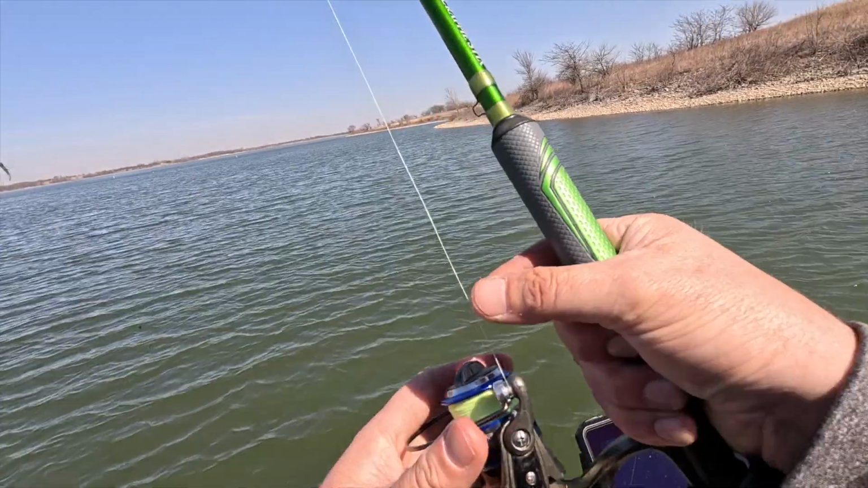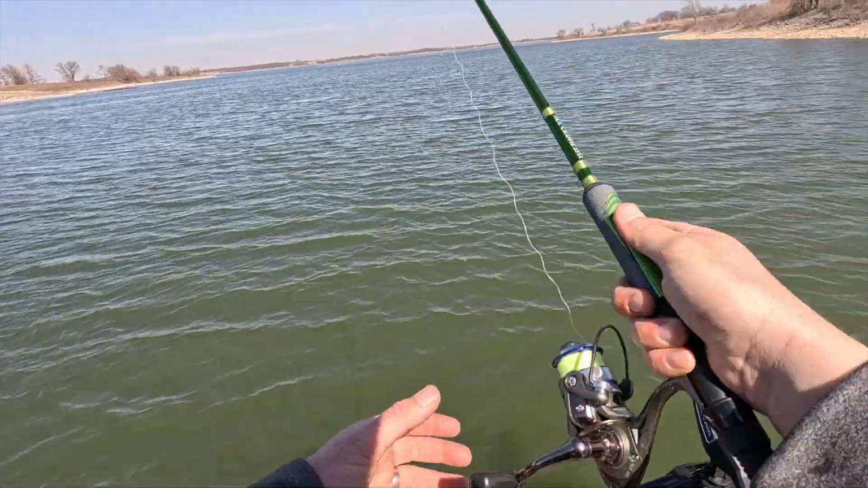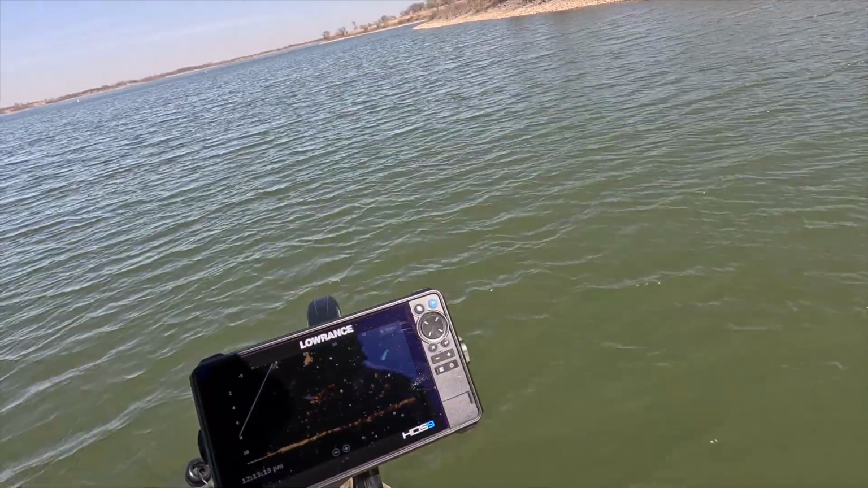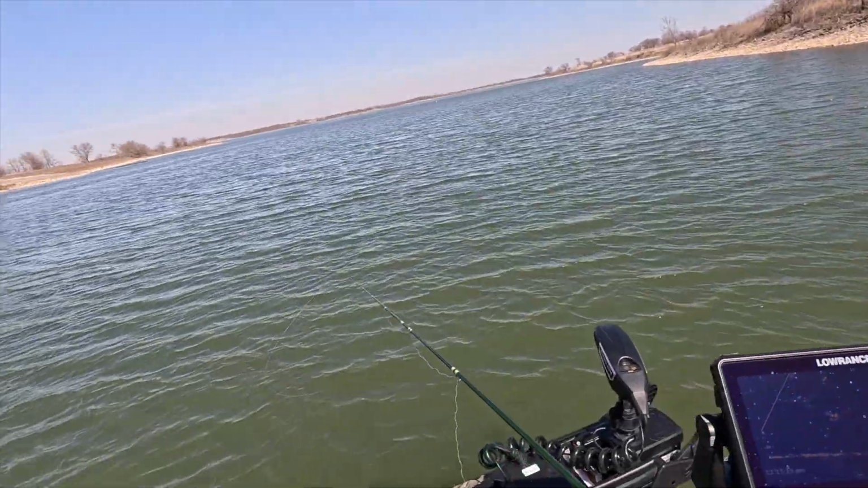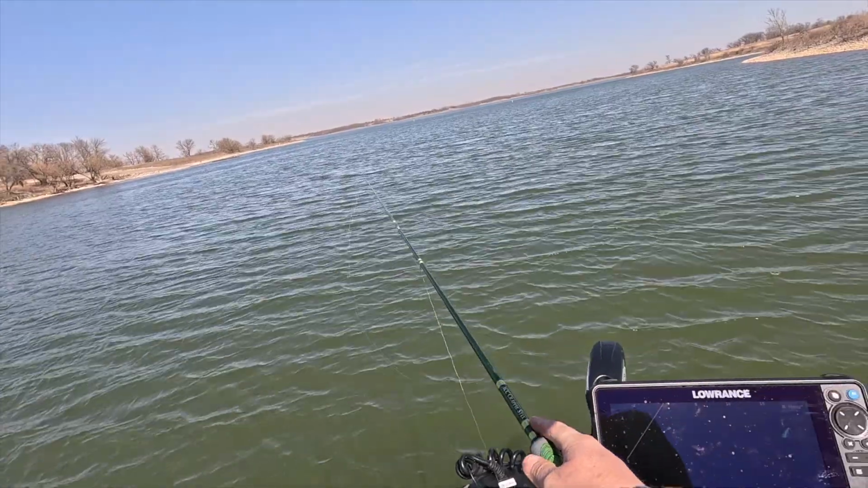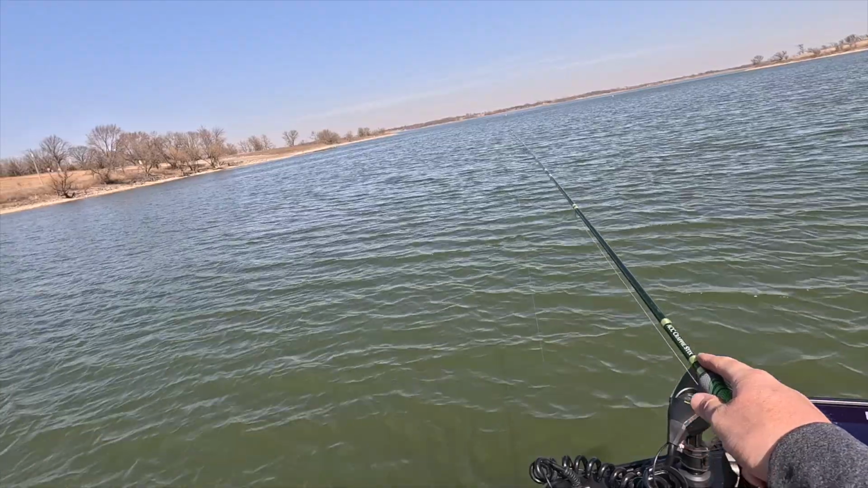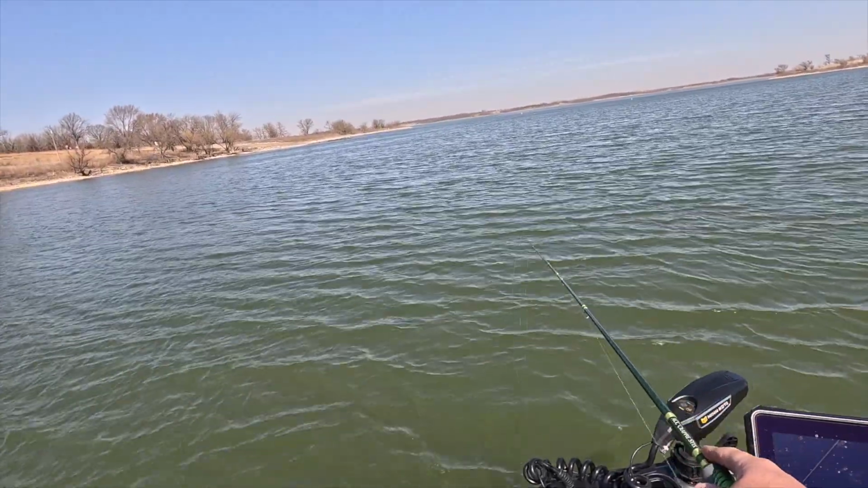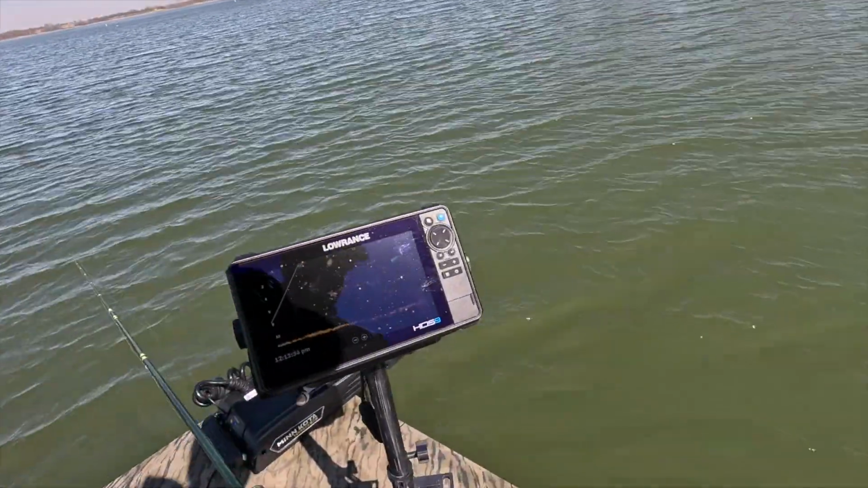Side imaging and down imaging have been kind of the biggest tools for today. Finding these fish all wadded up on stuff is probably, I mean, that's where I'm finding these fish. There's not a whole lot of fish just cruising out in the open. They're schooled up pretty thick. So if you find the schools, you can find them. Side imaging has been just huge for finding these schools.